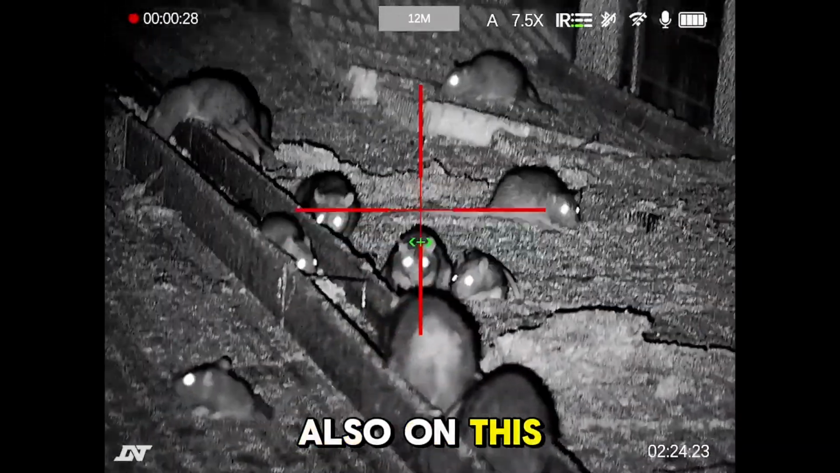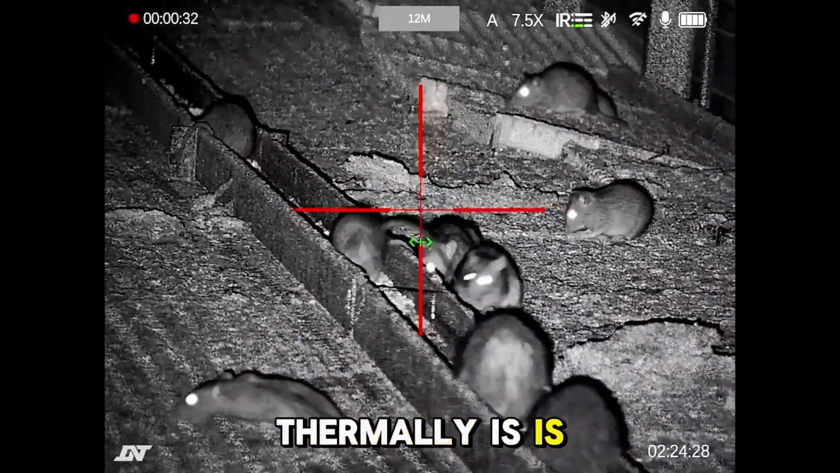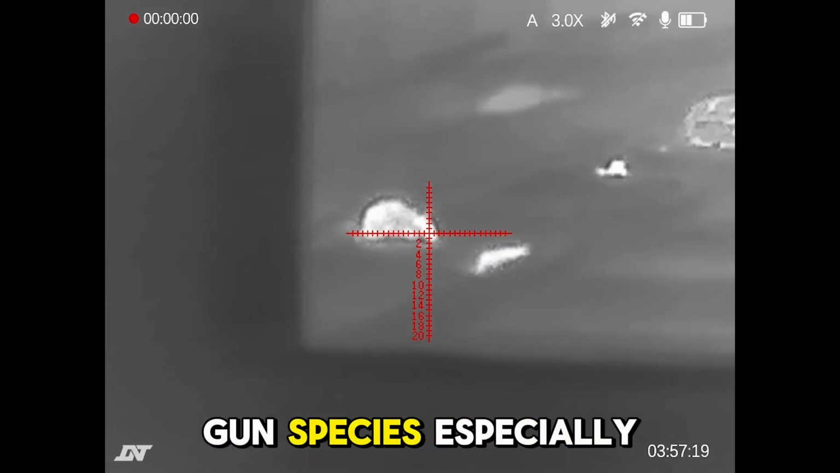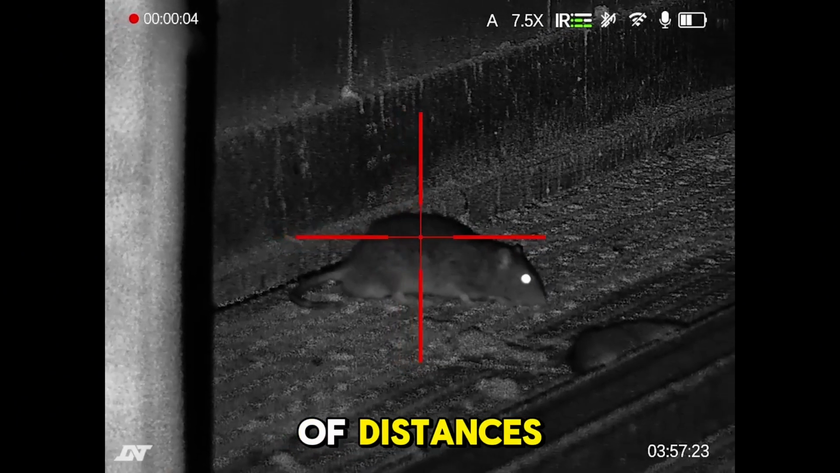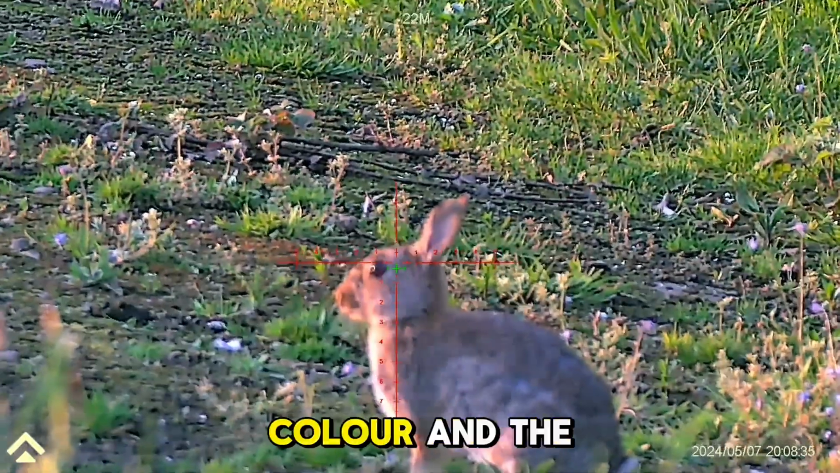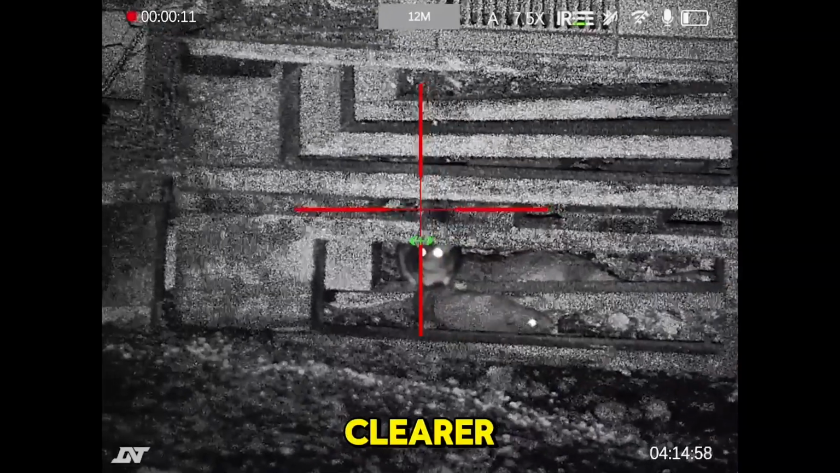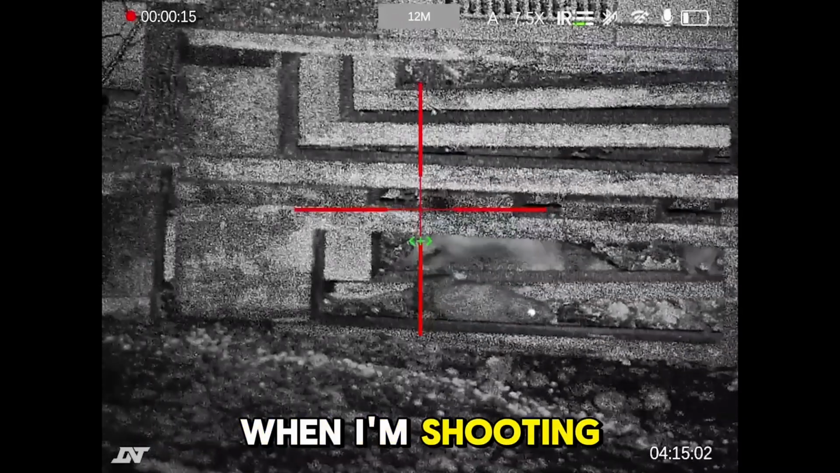Also, on this entry-level model, the 225R, the thermal is very good for targeting airgun species, especially at 12 foot-pound rifle kind of distances. But the daytime color and the nighttime IR settings are just that much clearer, and I tend to use those in the main when I'm shooting with this.